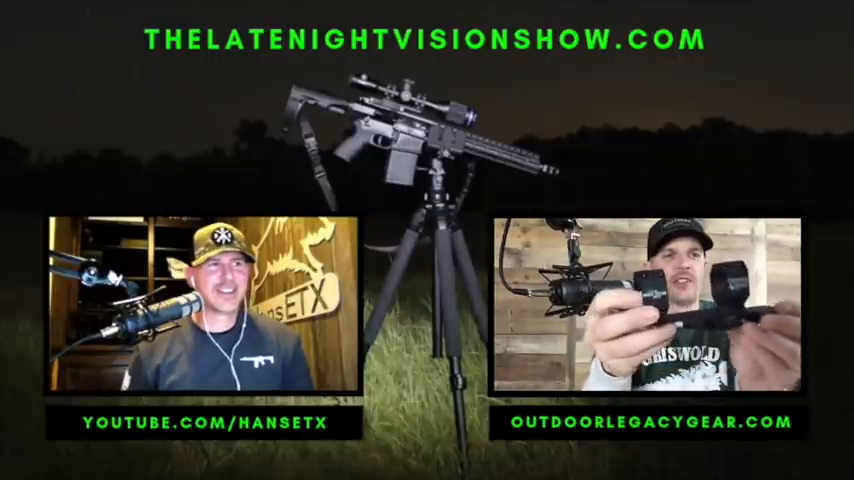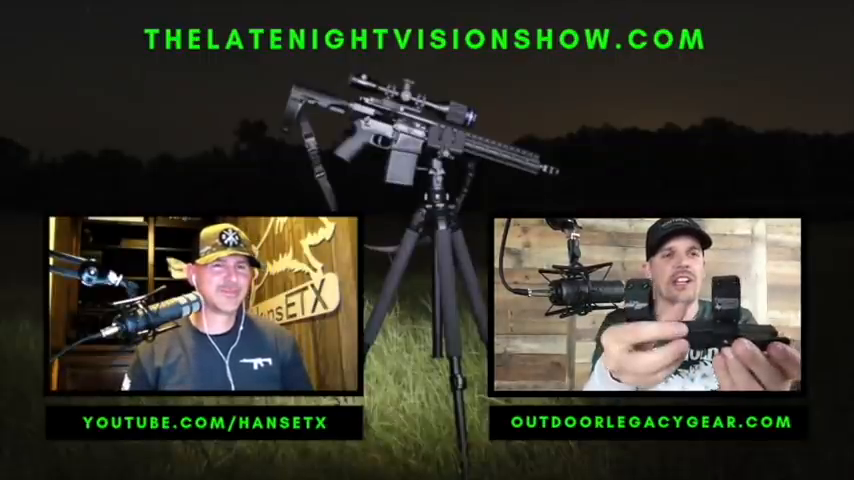I'm telling you something, these are legit mounts. These are 30 millimeter. I should have mentioned that. We use them on the Pulsar Thermions, and they are perfect for that, but you can use them on any 30 millimeter scope. They are top of the line. This is any daytime scope with a 30 millimeter tube. You will not find a better mount, in our opinion, especially for the Thermions. It's the only one that we use. Those are the Recon mounts for the Thermions. It seems like more and more people, even if they didn't buy the scope from us, are still getting that mount.